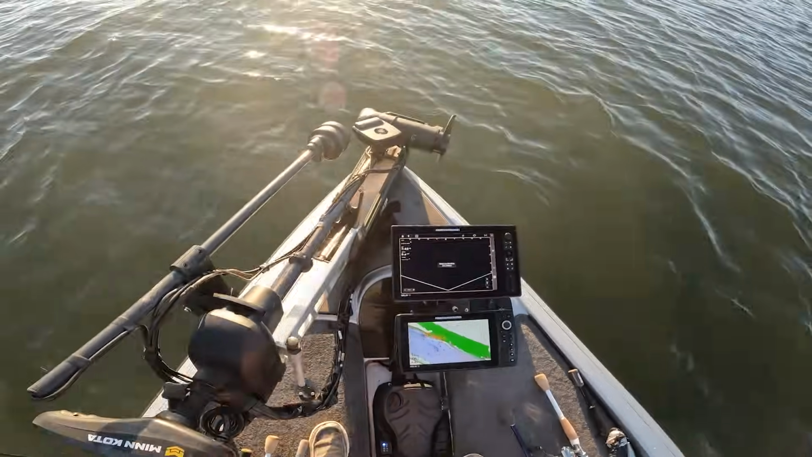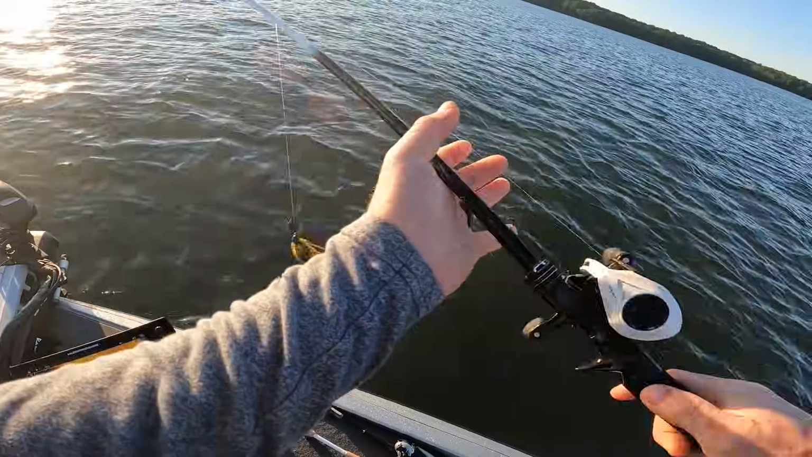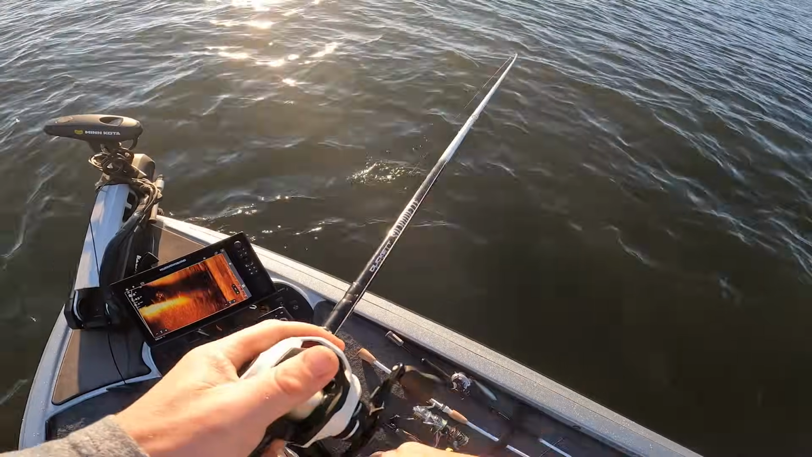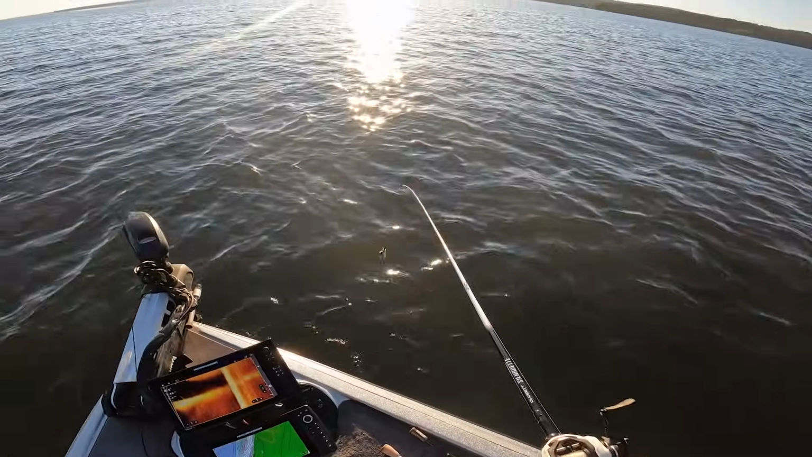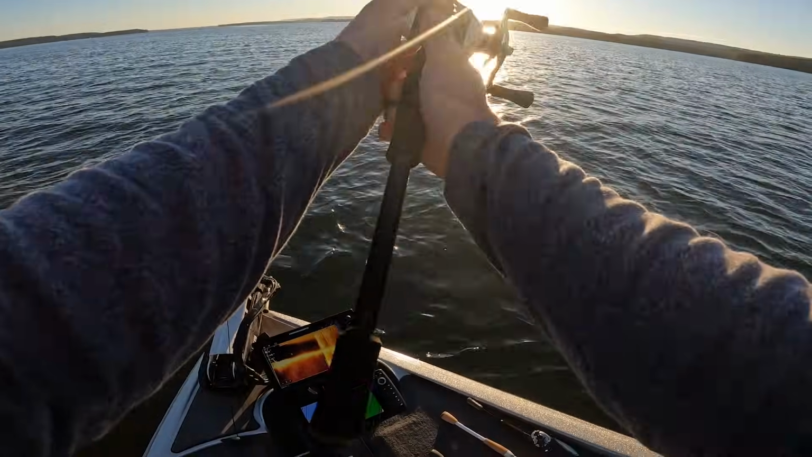All right, we're going to try to catch some chatterbait fish. Nice little current rolling through here. Nice little wind. We can take advantage of it this morning, try to catch some before we go full live scoper mode.